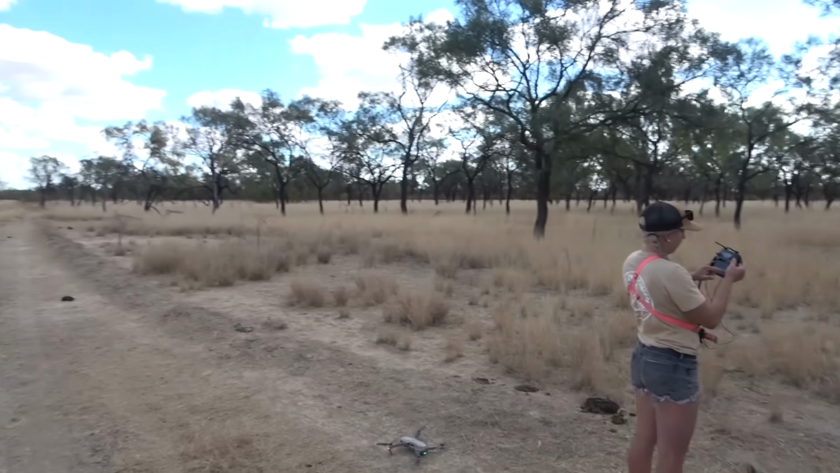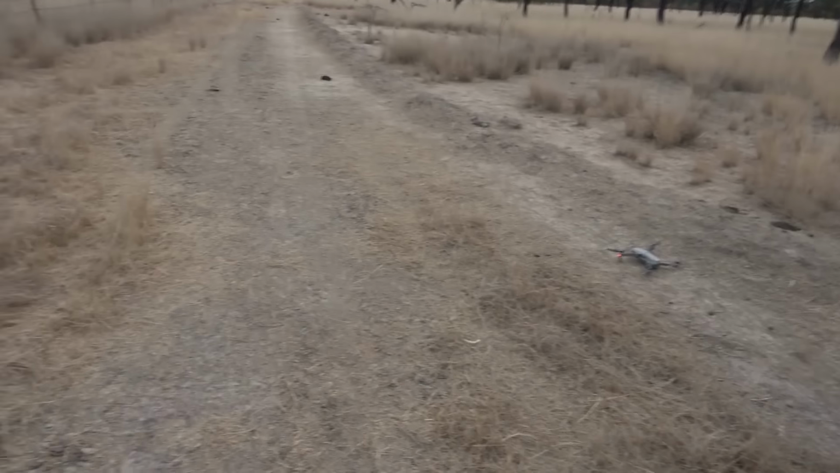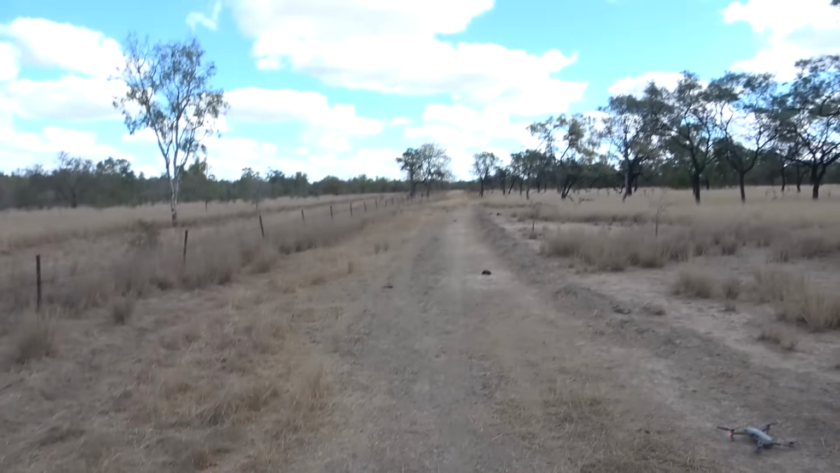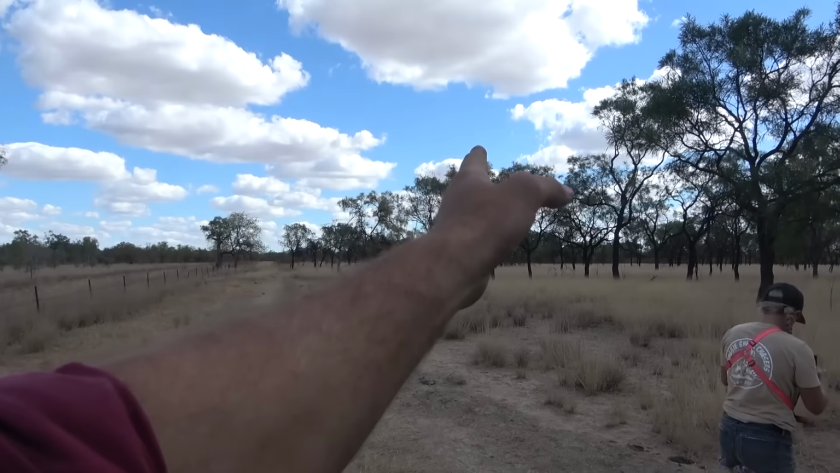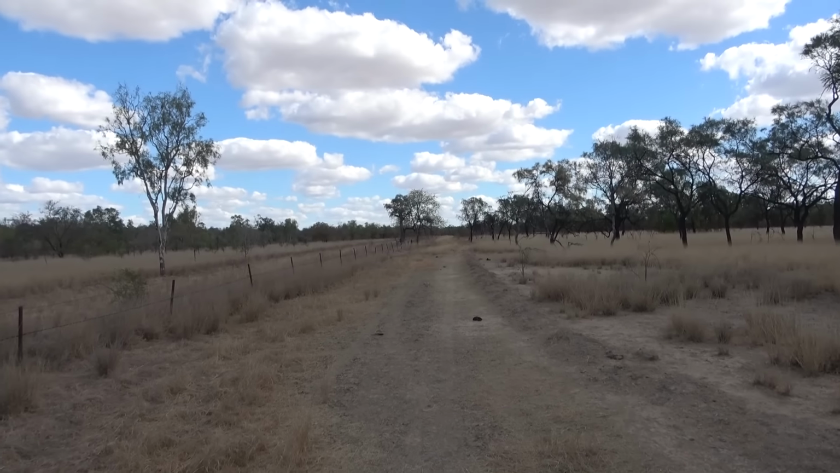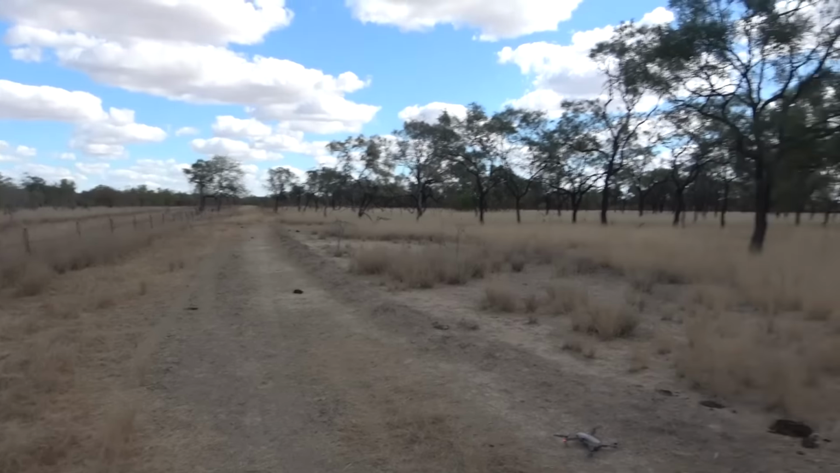We'll hopefully find some boars, which would be nice. The wind's perfect too. All the swamps we're hitting are out that way, and the wind's drifting back towards us. The wind's been blowing the same all week, consistently from the same direction, so it makes it easy for us. We know where we're going wind wise.